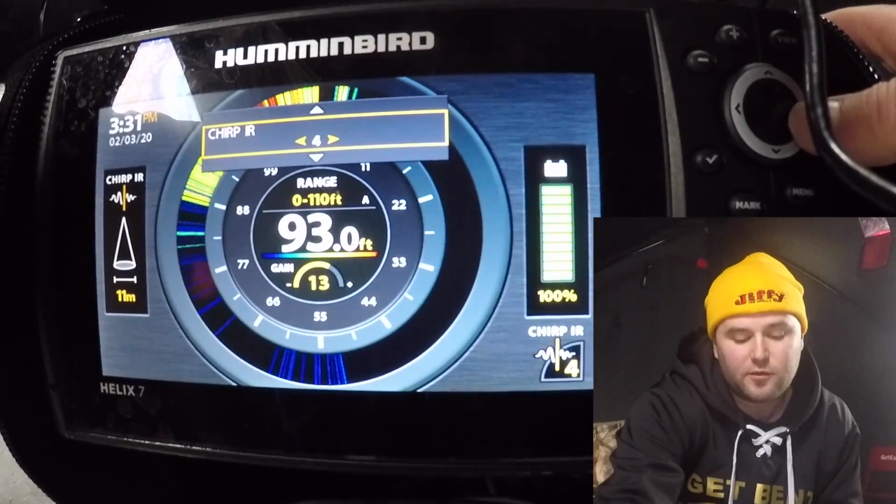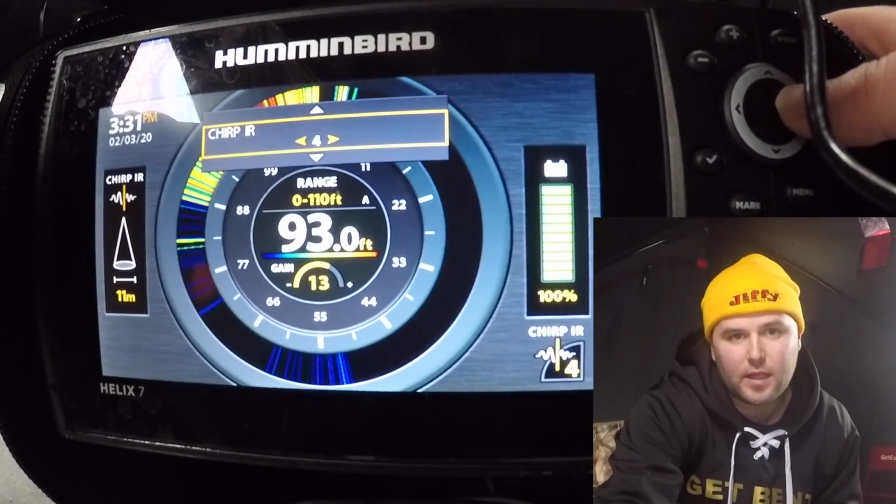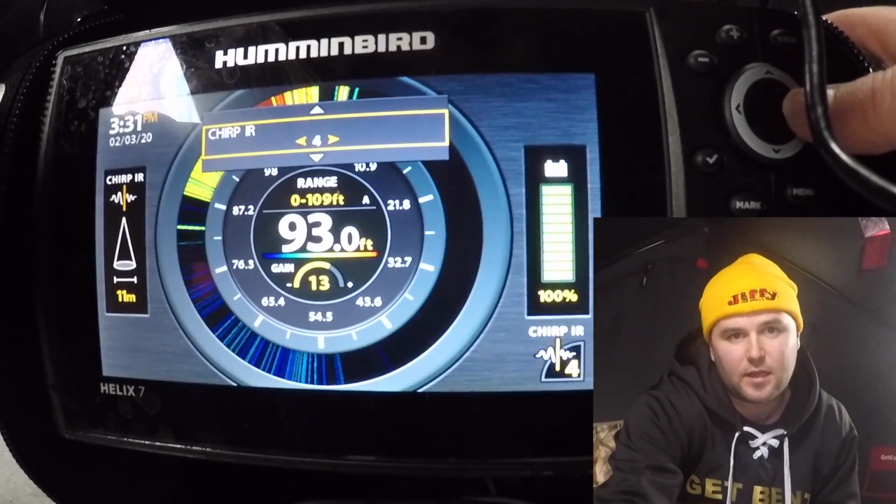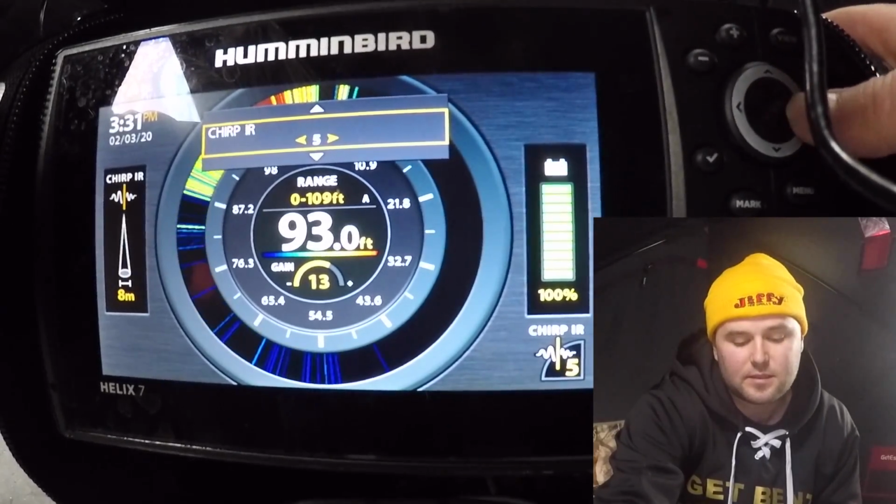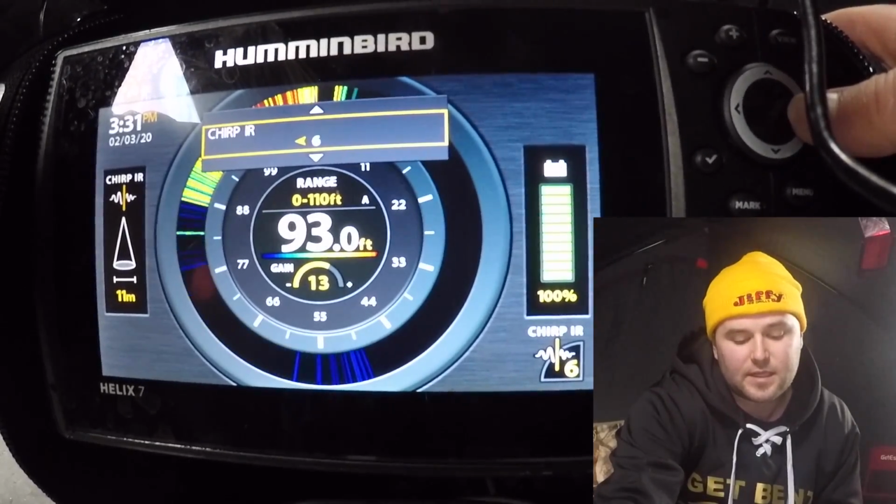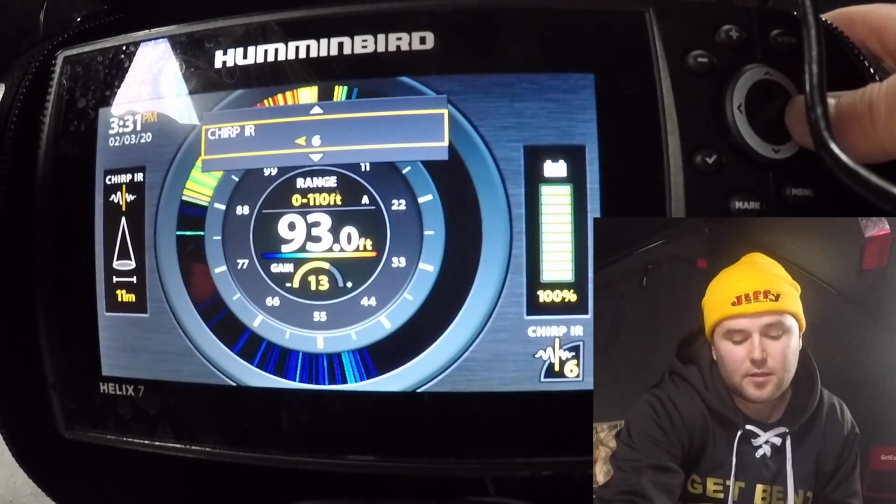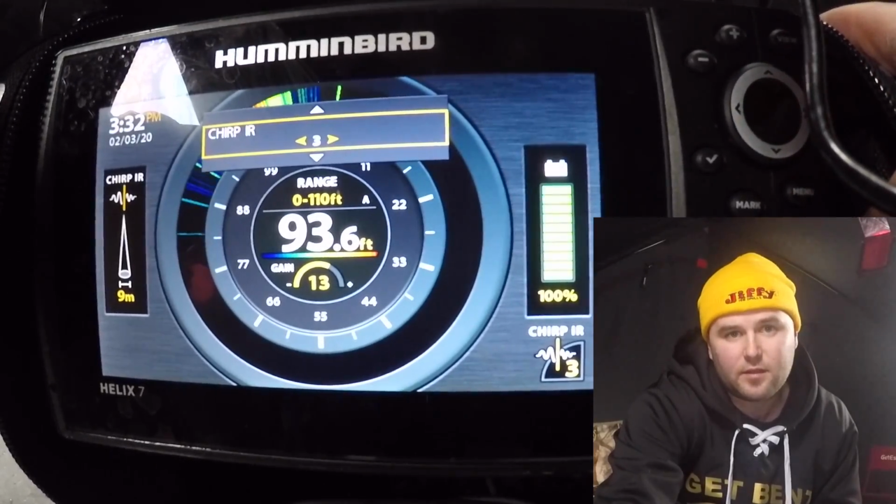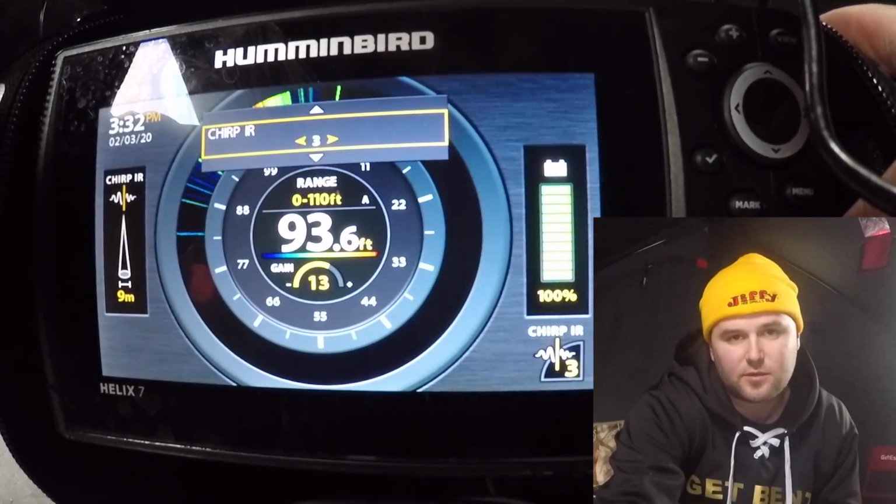You can step it up to a 4. Once again, as soon as you get to that wider cone angle, you start to pick up a lot more interference. Sometimes you can adjust your gain down to combat this. 5 again is also a fairly good setting, a nice narrow cone with 9 meter diameter. 6 again, you get out to that wider cone and you start to pick up a lot more interference. So I like to keep mine on my Chirp IR 3. That's my preference. Seems to work the best for me.